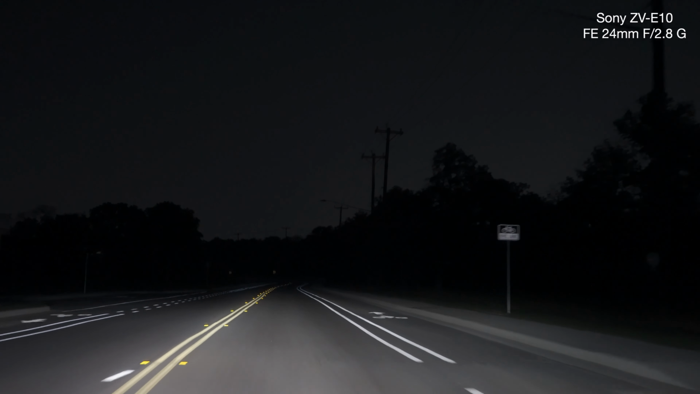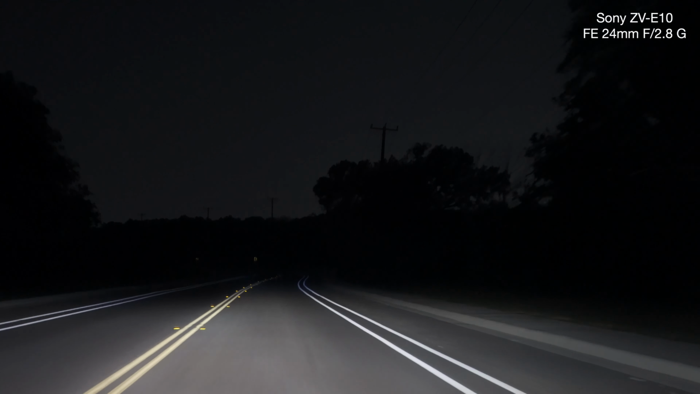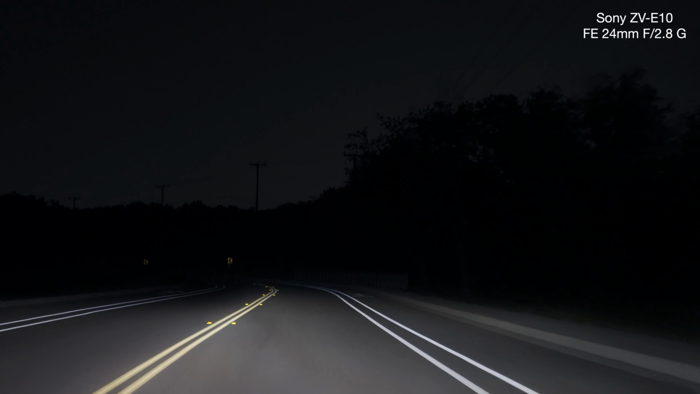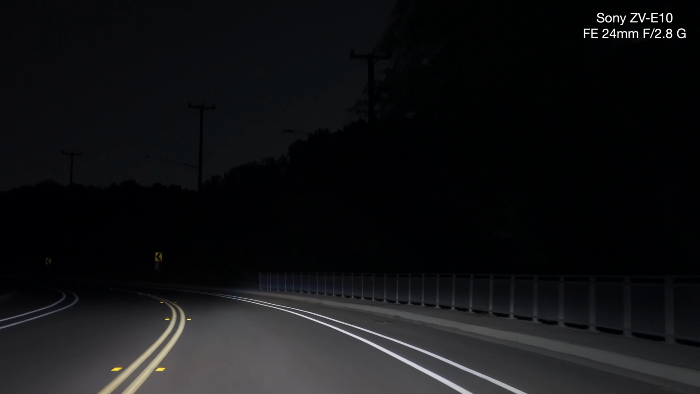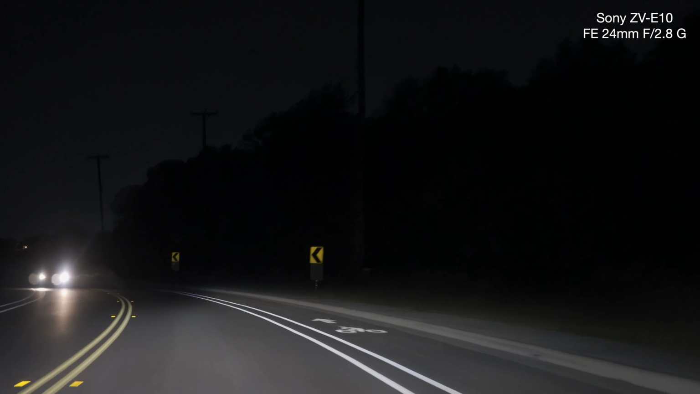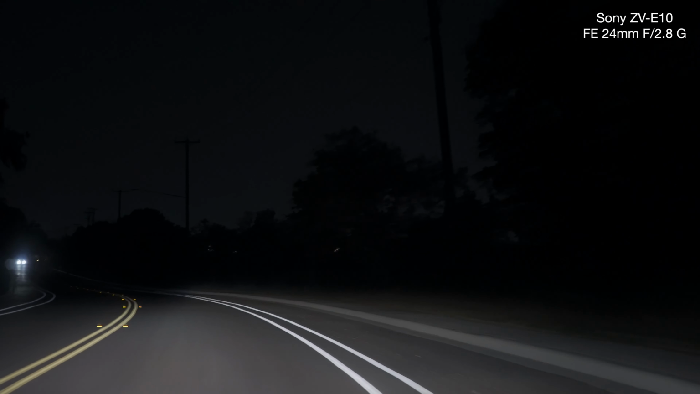I'm going through the dark stretch of the road. I still think it's too bright. So I'm going to go to 1600. Still think it's too bright. Yep. 1250.